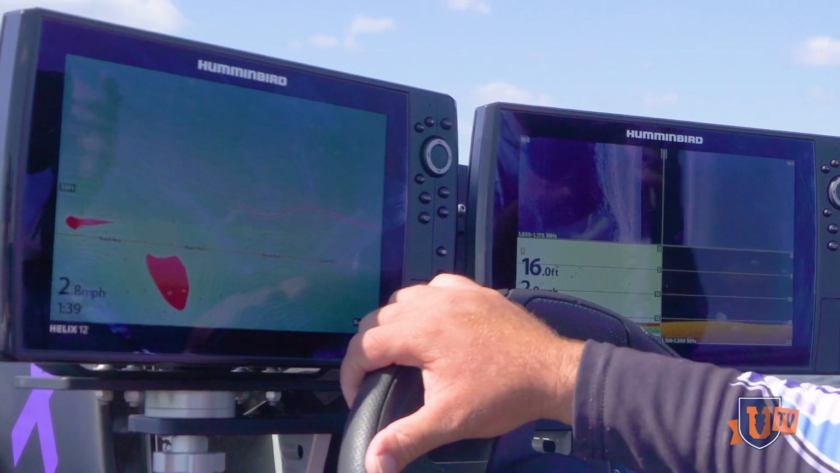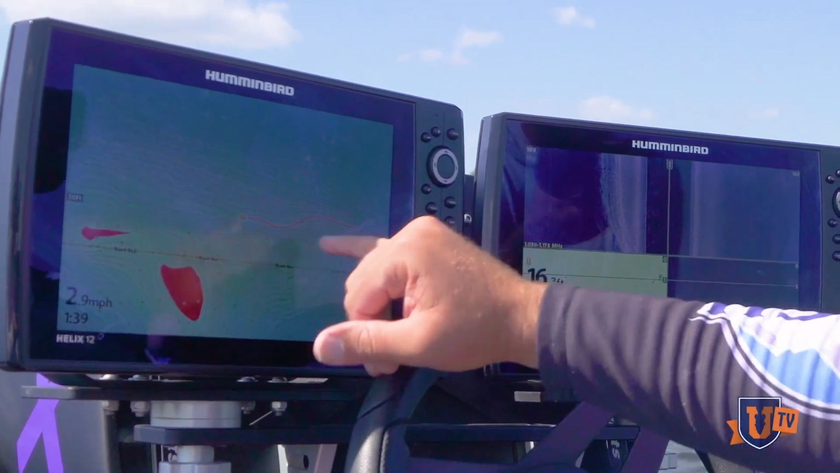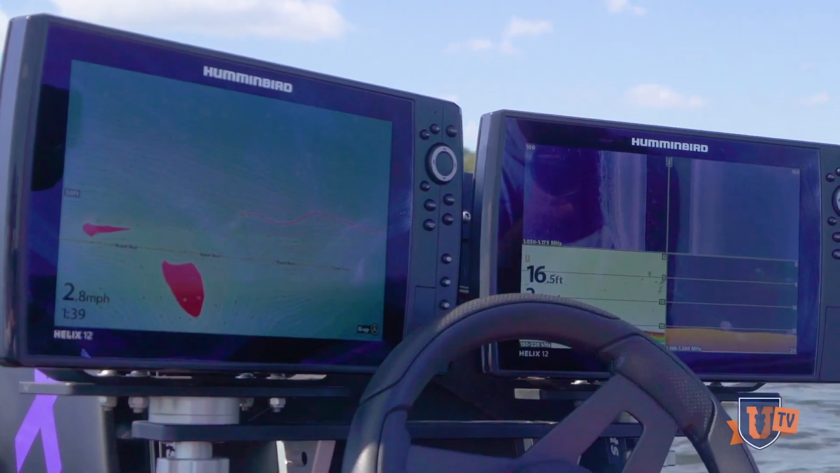I'm gonna look at the sweet spot like that, maybe a little bit further down. Then I'm gonna jump up and go to the next spot, look for another big elongated point right here.